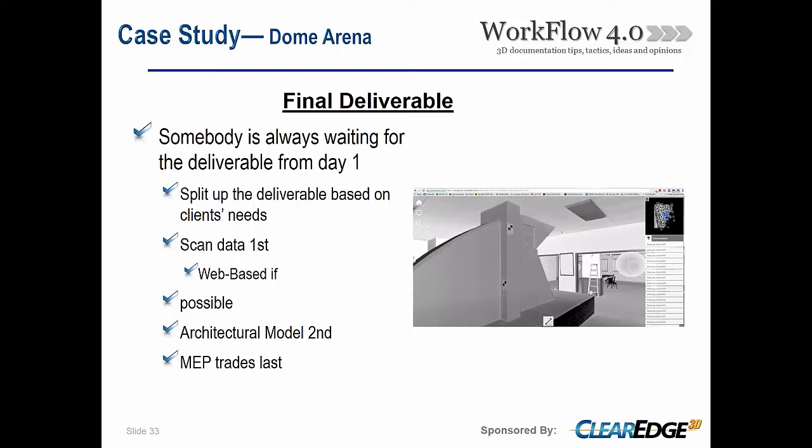So as part of the workflow, what we'll typically do is if there's a great need to get things in the door right away, we'll make sure we have the scan data perfectly registered. We're really happy with it. We've cleaned it up. And then we get that scan data to the client first. So they get an Autodesk ReCap file. Sometimes that's web-based, sometimes that's the hard drive, and sometimes that's actually a beginning of a Revit model. So we send that to them first.